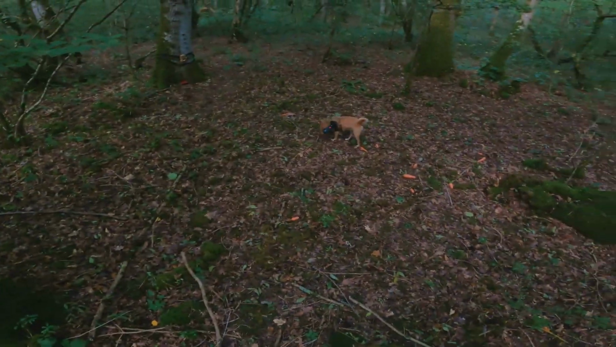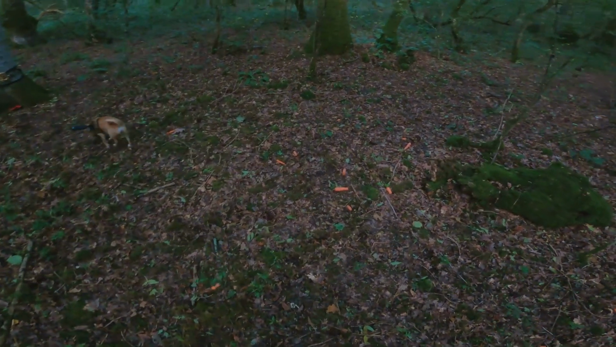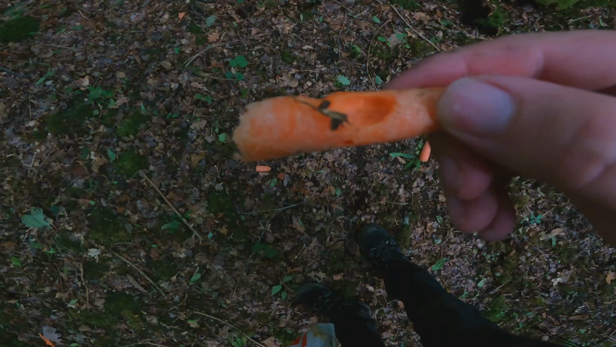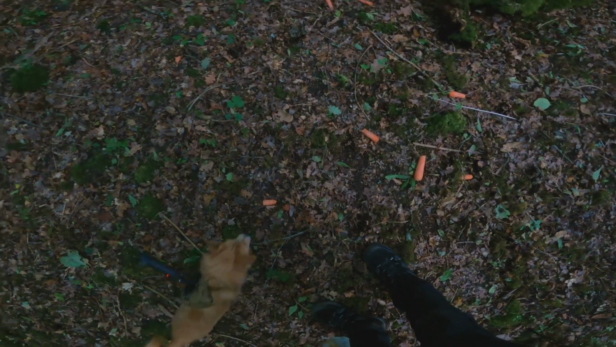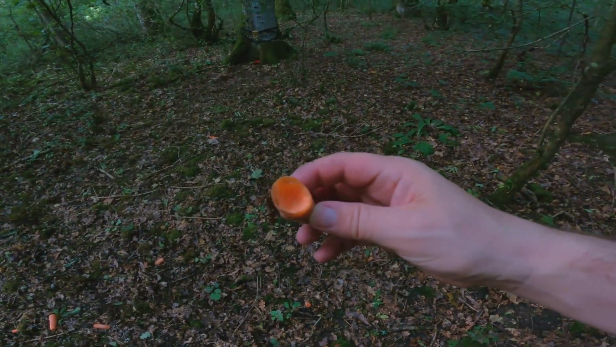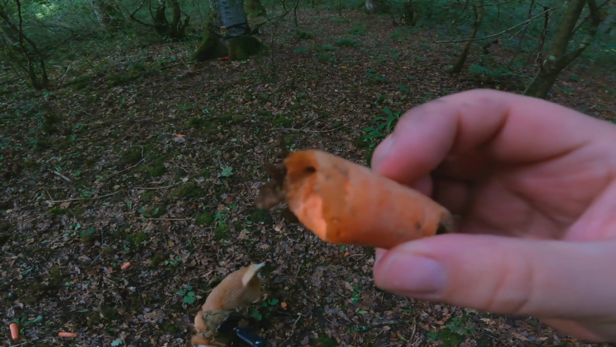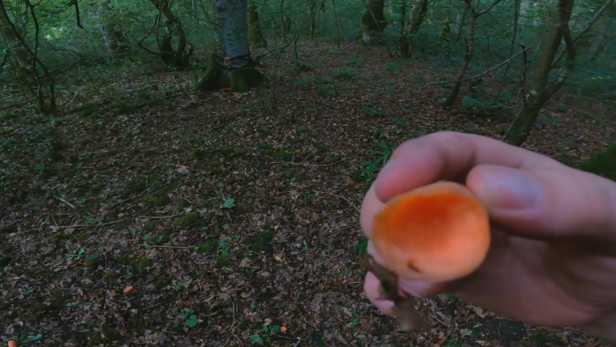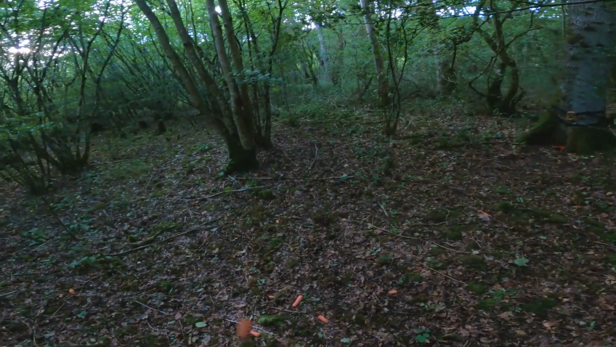So now, just looking at what we've got, Dora has found the carrots. So we've got quite a few carrots left. Although saying that, some have been nibbled by something, but that could be squirrel or Dora. That's been nibbled by something, but I don't think that's deer or anything else, because they've not eaten the skin. I would have thought they would eat the skin.